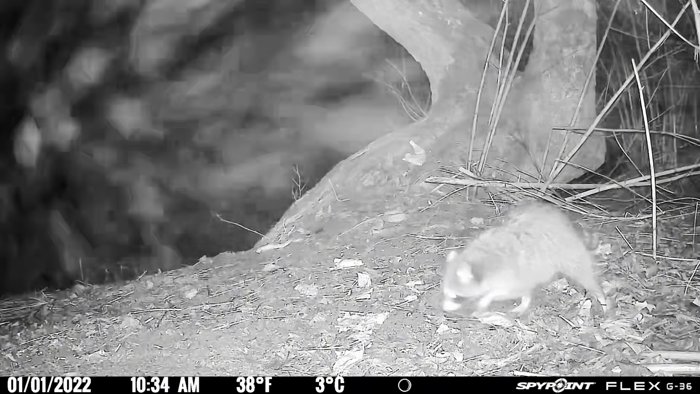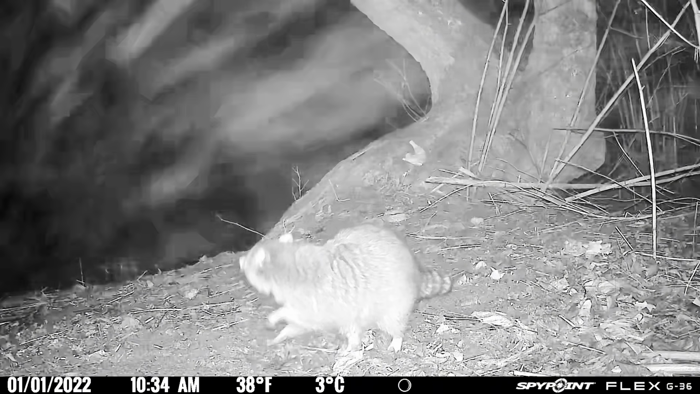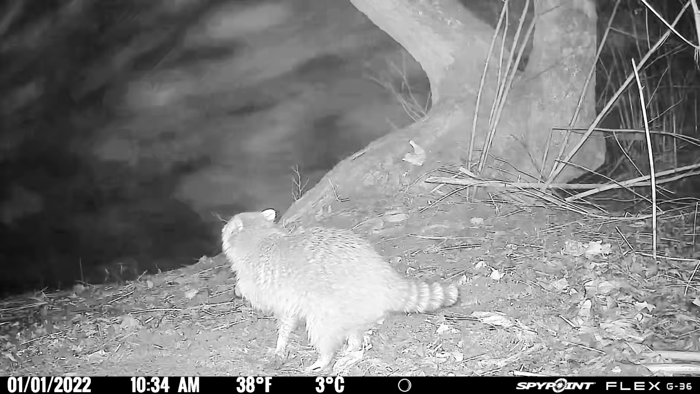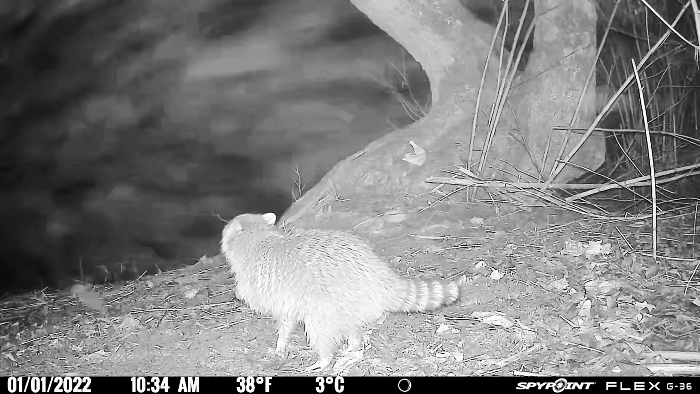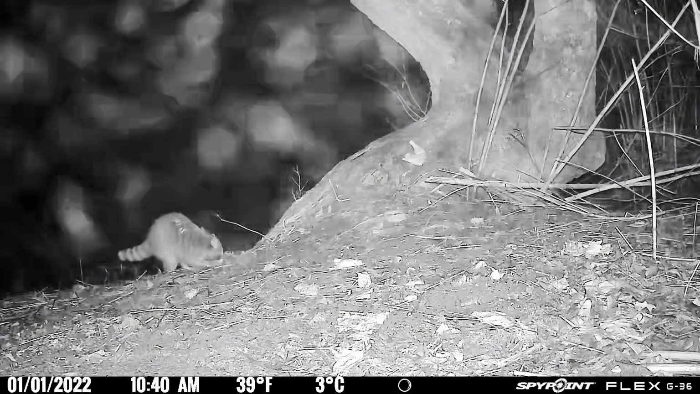Thought this video was pretty interesting. This is a raccoon, and he's definitely got an injured left front leg there. I mean, he's not using it at all. He doesn't put any weight on it. We have some other clips of him where you can see he's doing the same thing. So I'm not sure what happened to him, but that was pretty interesting.